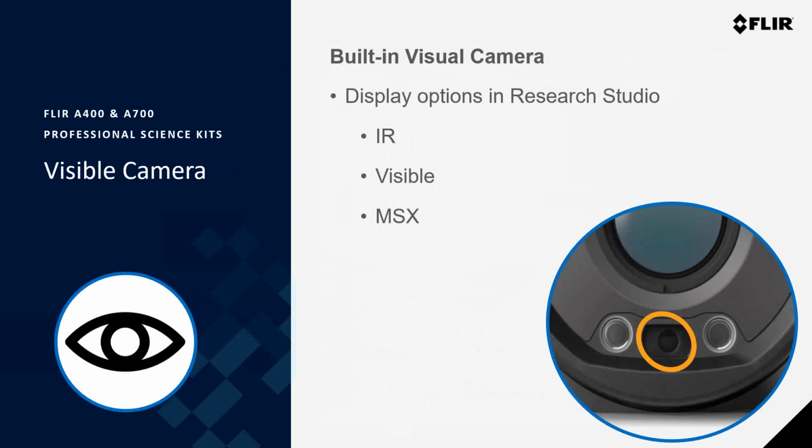It adds visible light detail to thermal images in real time, which gives greater clarity by embedding edges and outline details onto the thermal image. So unlike image fusing, where you're merging visible light and thermal imagery, MSX doesn't dilute the thermal image or decrease any thermal transparency.